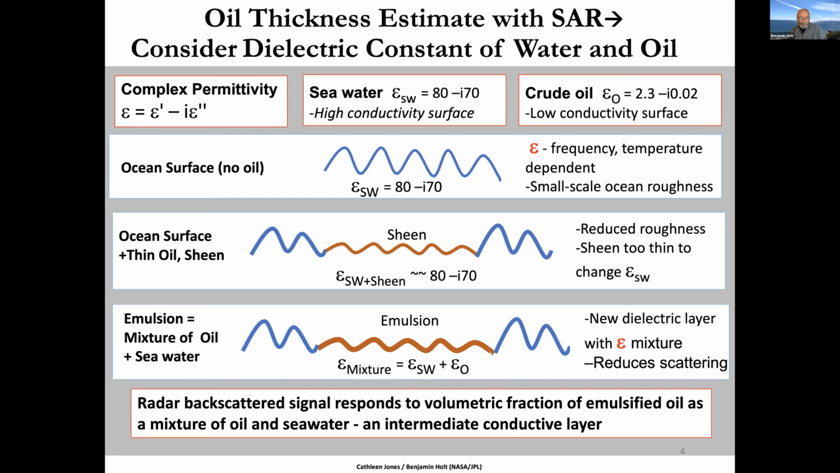So we're not measuring thickness directly, but the radar backscatter is responding to this new layer, the volumetric fraction within this emulsified oil. So it's a different component. And so we have to understand now not only the radar scattering from the waves themselves, but also the impact of the different conditions, oil properties and environmental conditions on the dielectric constant.